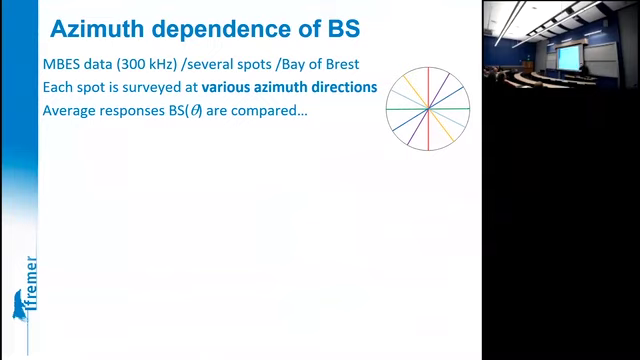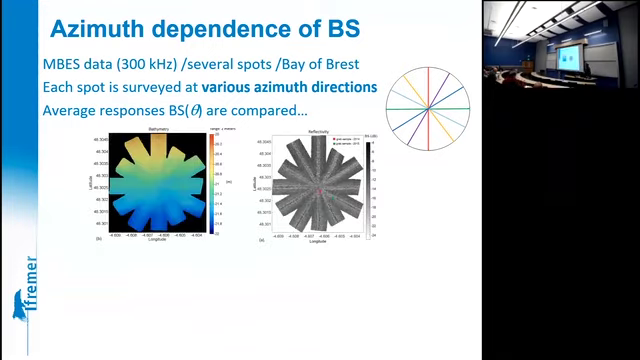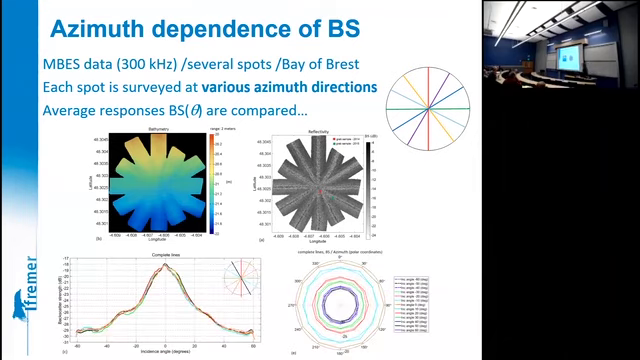Something very interesting that we have observed when qualifying our reference areas is the angle dependence of the backscatter in the horizontal plane. We systematically run survey lines at a variety of heading angles, azimuth angles, and normally on a good homogeneous seafloor, you get this type of thing. Whatever the direction that the ship is sailing, you have more or less the same thing.